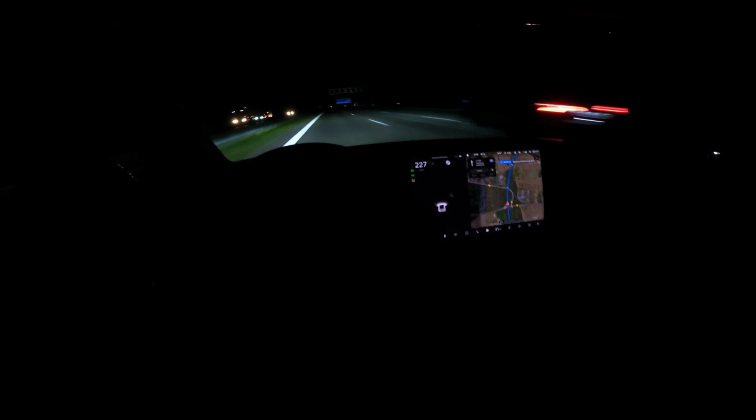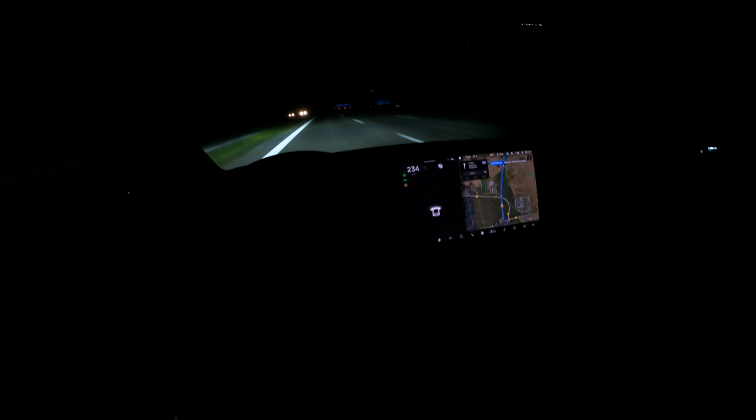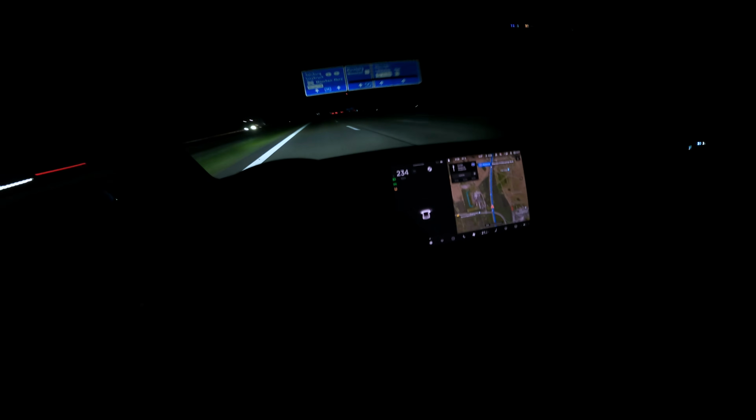See if we can reach the top speed. And there you go, top speed in my Model 3. Oh, we've even exceeded the 234. Wow, that's amazing. And legally, at this speed, you really have to pay attention at the front to start braking on time.